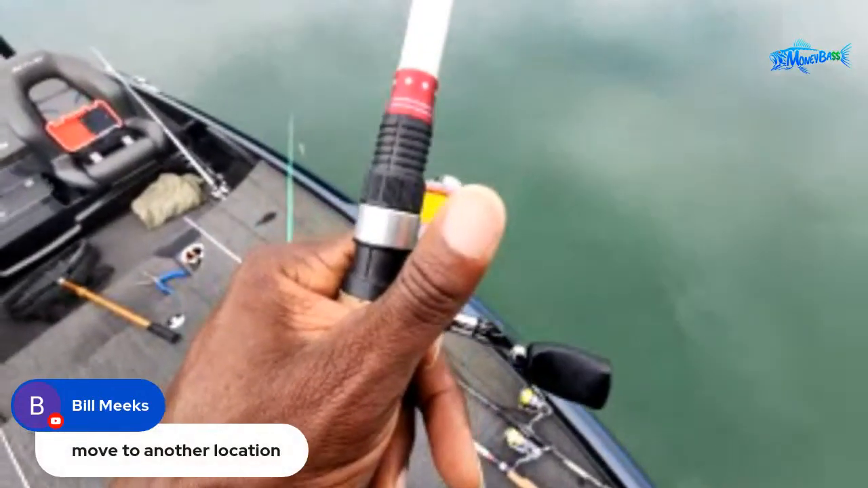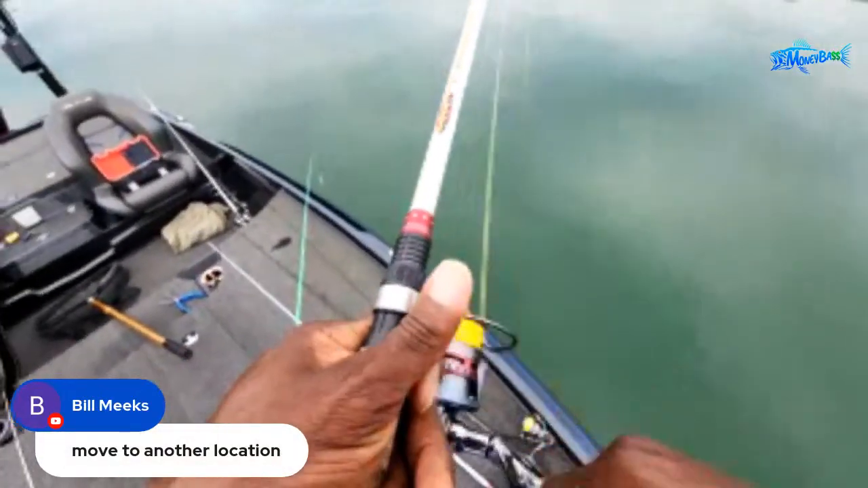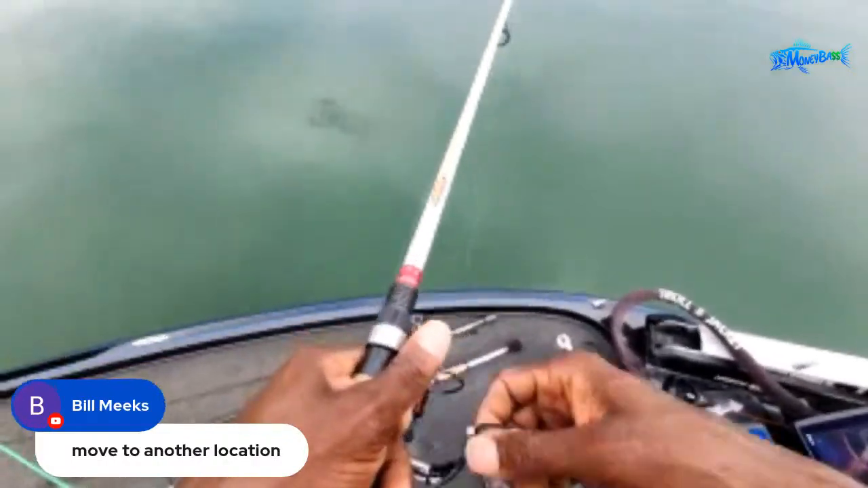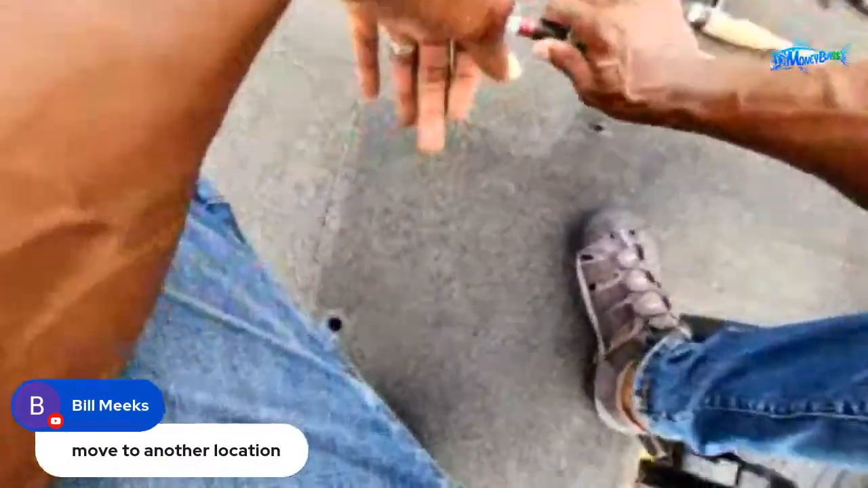All right, so let's see. Bill Meek said, move to another location. So that was the question: should I move or should I stay? You guys see all those fish out there, they're active. So if you want me to move, put move and why you want me to move. If you want me to stay, put stay and why you want me to stay. Then I'll take a look and make a quick decision, and we might go ahead and take off.